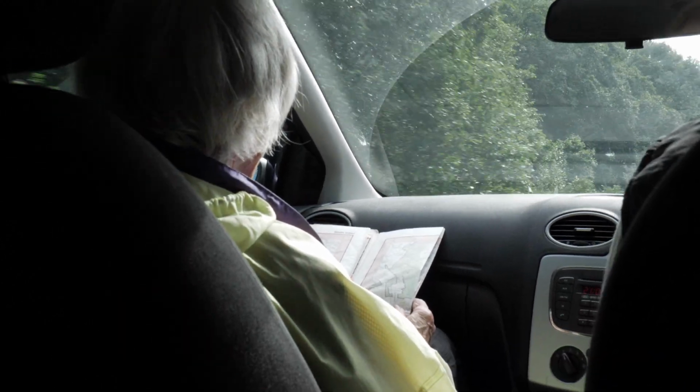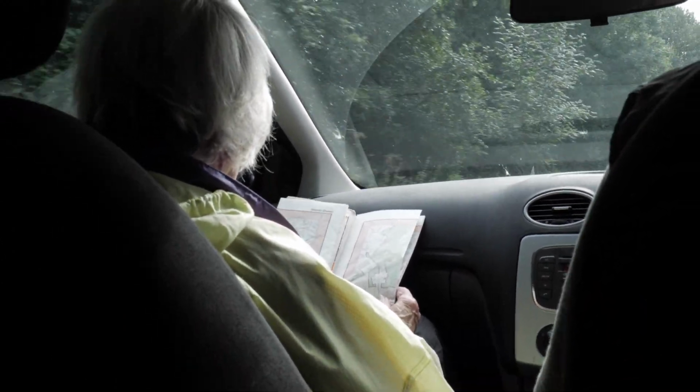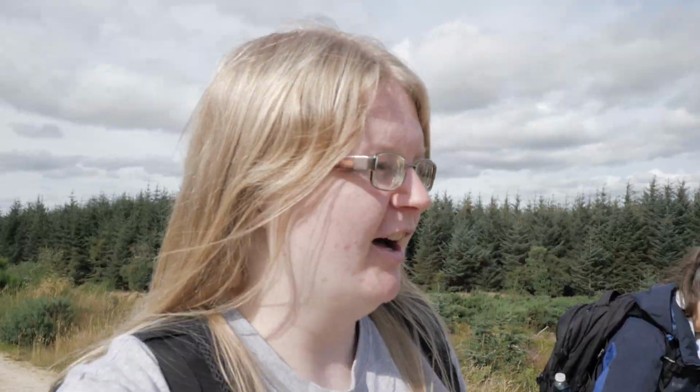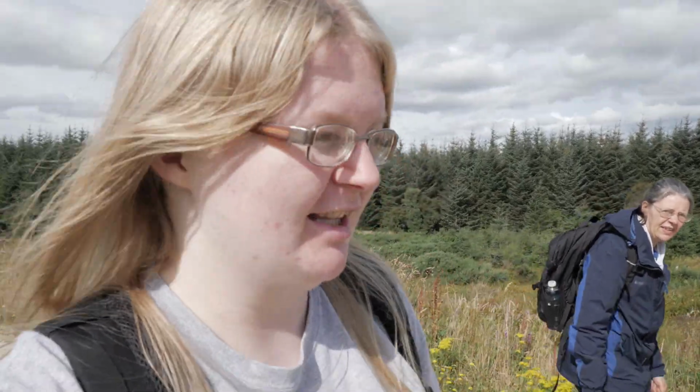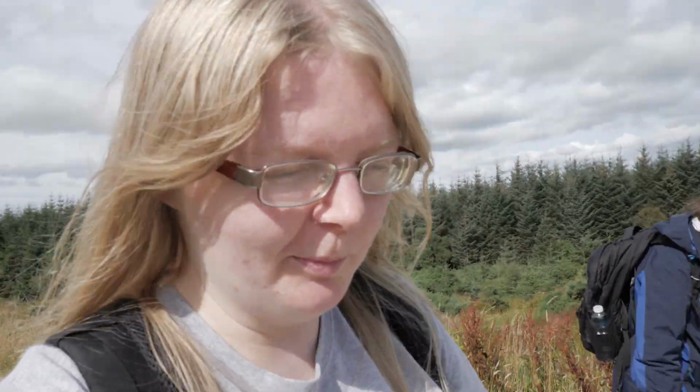So that's camera trap 1, done and dusted. 1 down, 2 to go, and a lot of driving to do. We are now at the North Balloch. Yep, so we've got to go find our second camera trap. Just realised I forgot to take the GPS reading at the first one, so whoops. I'll make sure I get the other 2.